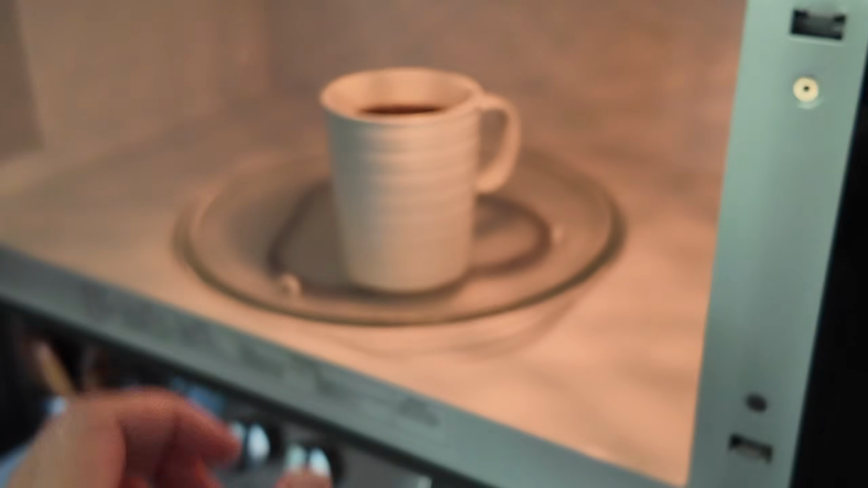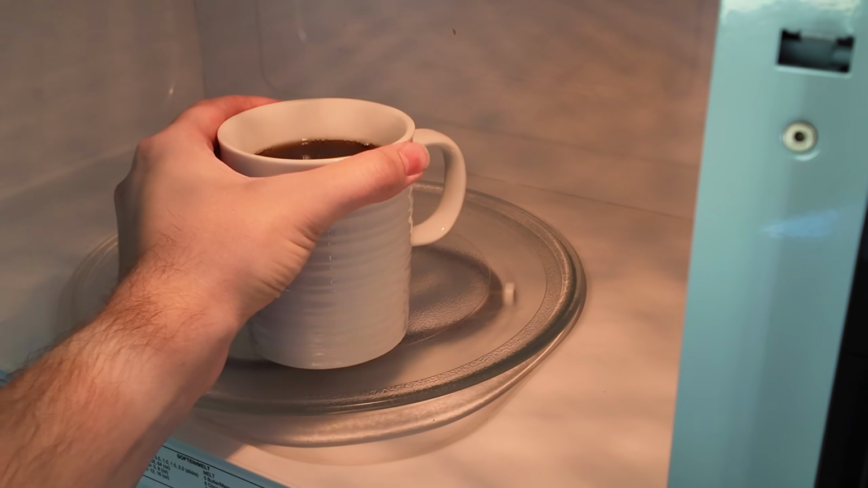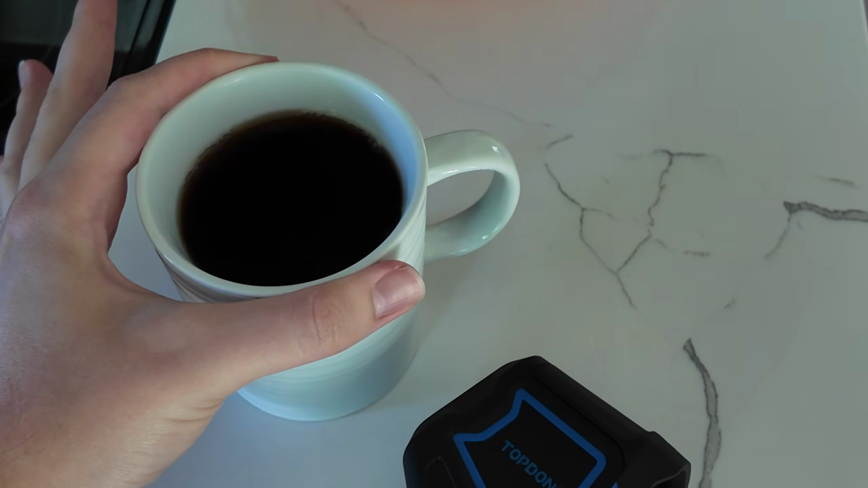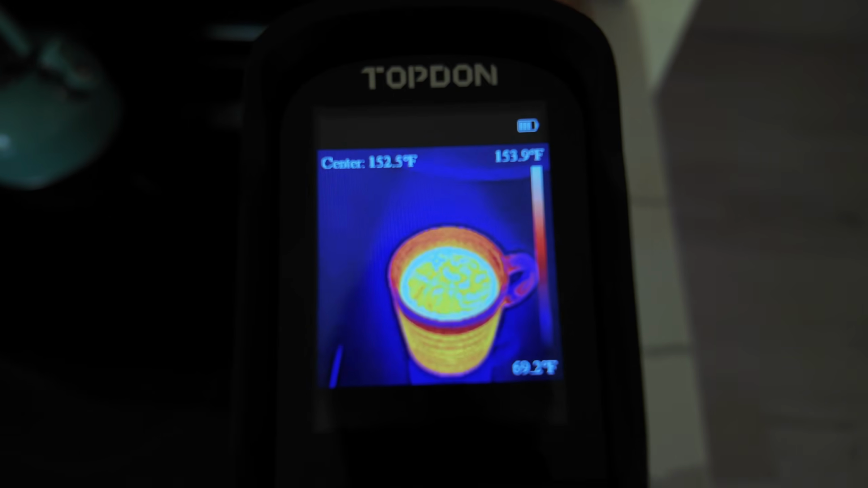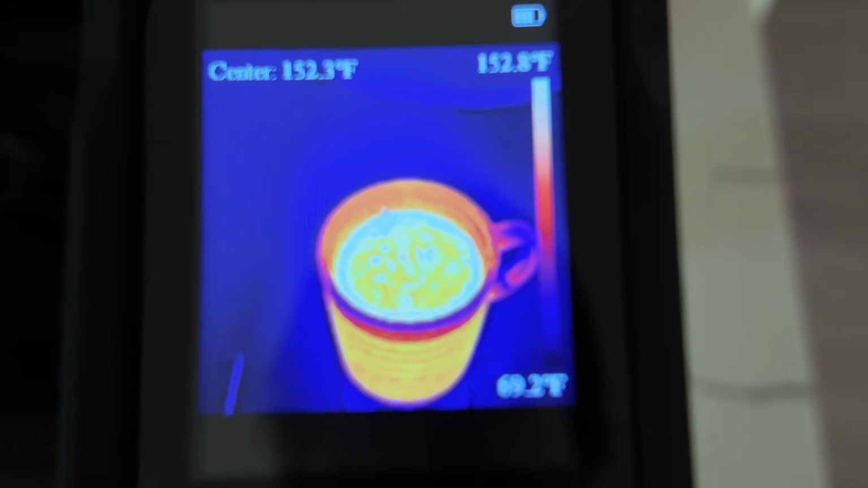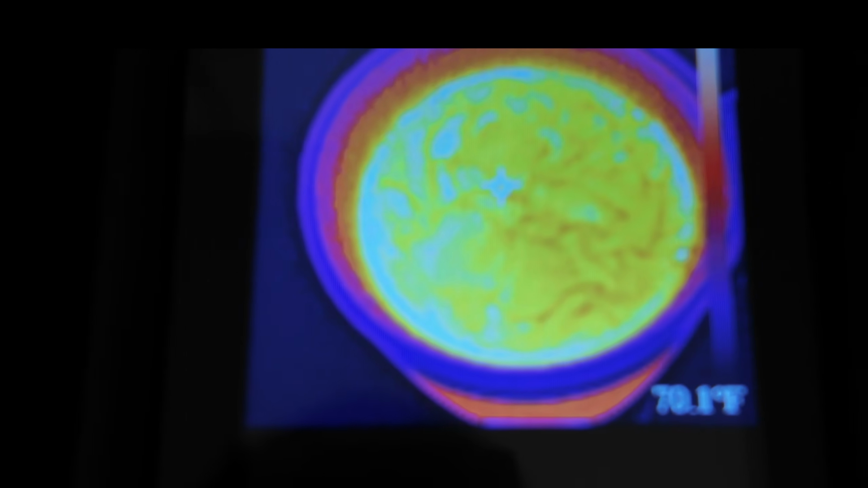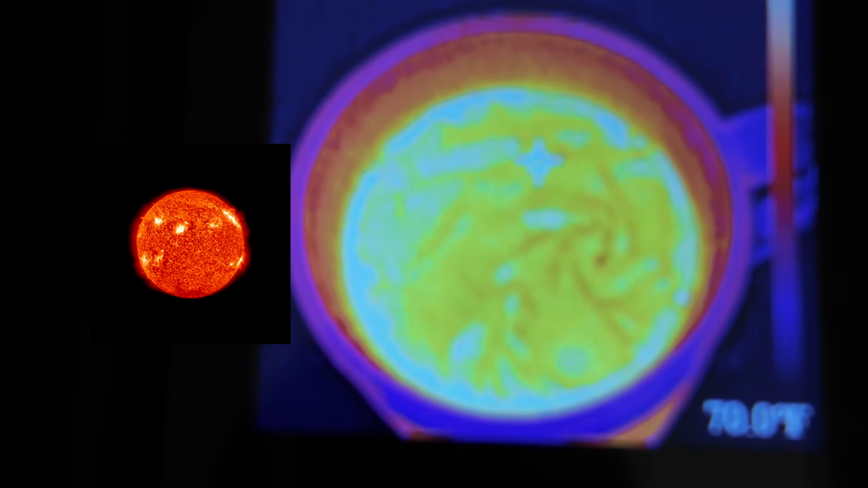So let's pull it out carefully. Not burn myself. Ouch! So now we can look at the coffee with the thermal camera. It's around 153 degrees Fahrenheit. And if you look inside of it, you can see a bunch of swirls where the powder from the bean is. Looks like the sun.